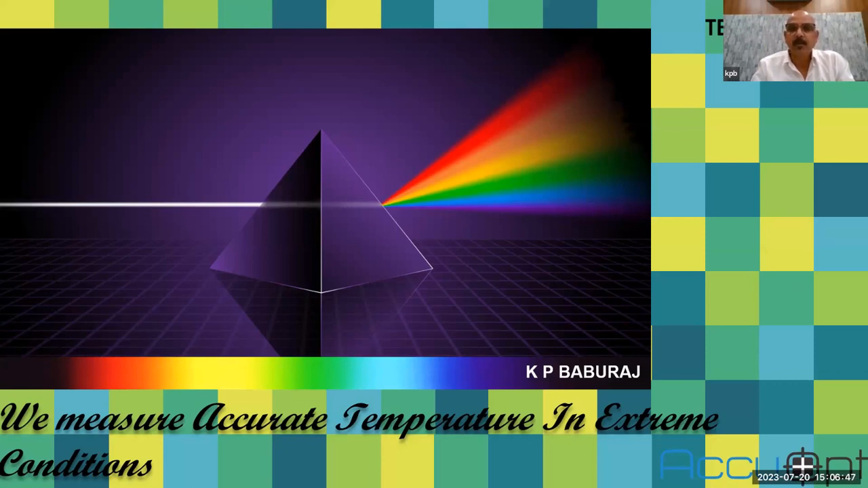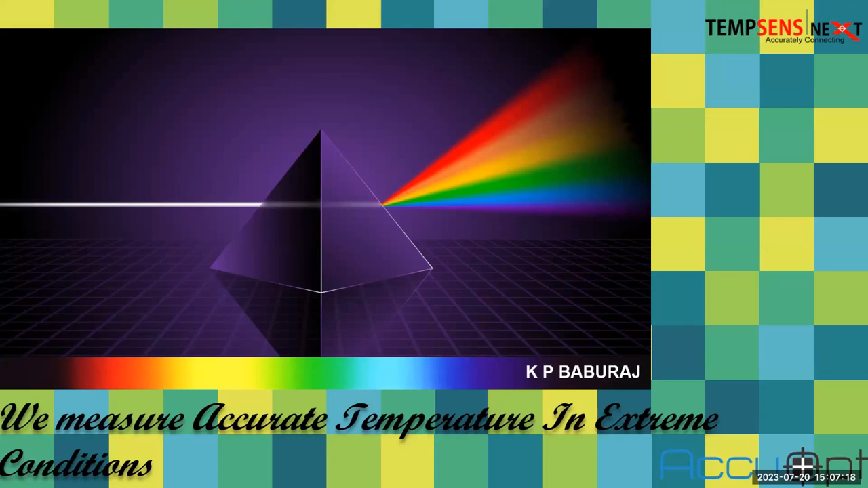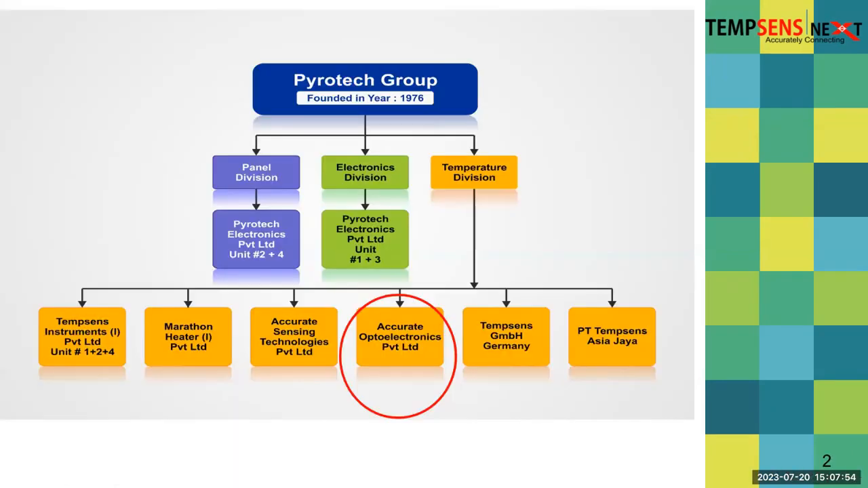About me, for the last 24 years I have been working in the field of non-contact temperature measurement, in the form of pyrometers and thermal imagers. We are the only company in the country manufacturing infrared pyrometers and also industrial radiometric thermal imagers. Before starting this topic, I will briefly introduce what we are and what kind of products we are offering to the market. I won't take much time. We were founded in 1976.